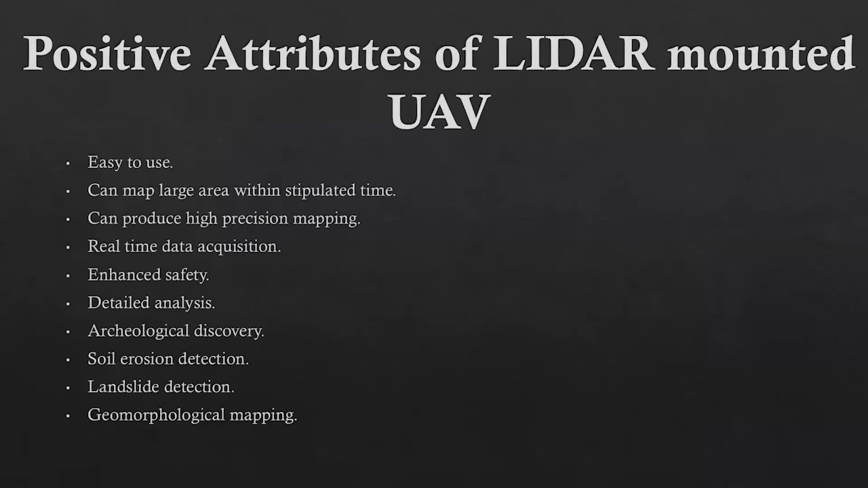Now coming to the positive attributes of the LiDAR mounted UAV: first of all, it is easy to use and it can map a large area within a stipulated time, and real-time data acquisition can be obtained. Additionally, the higher end the LiDAR is, the more detailed the analysis of the data you can obtain, and archaeological discovery, soil erosion detection, landslide detection, and geomorphological detection can be done using this LiDAR mounted UAV.